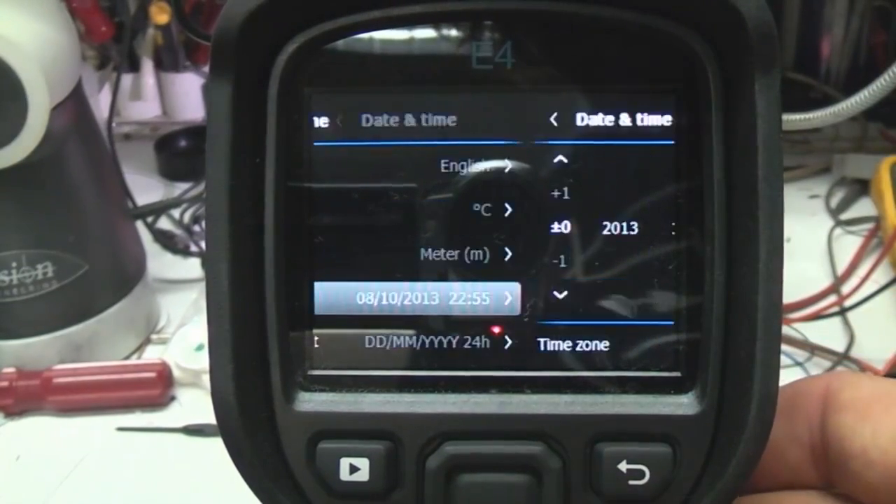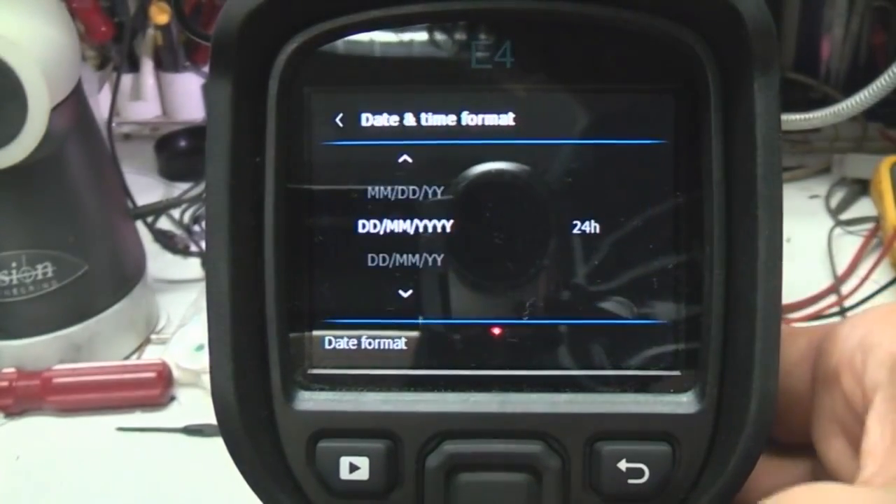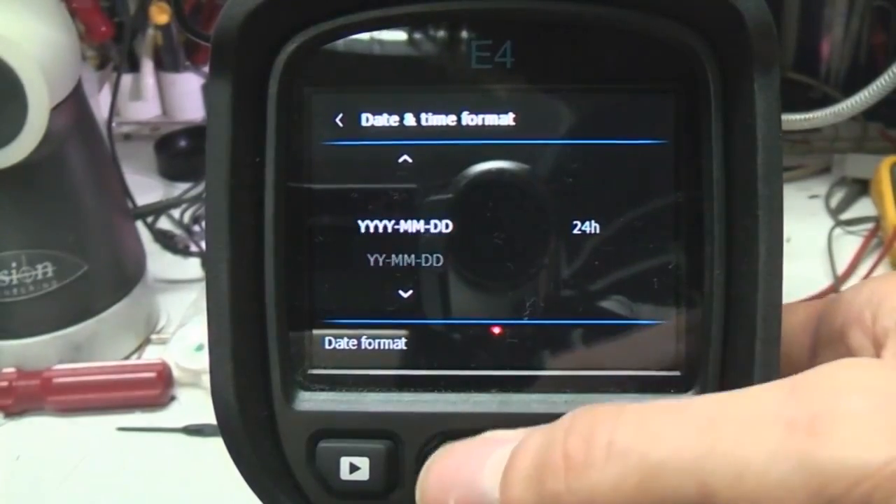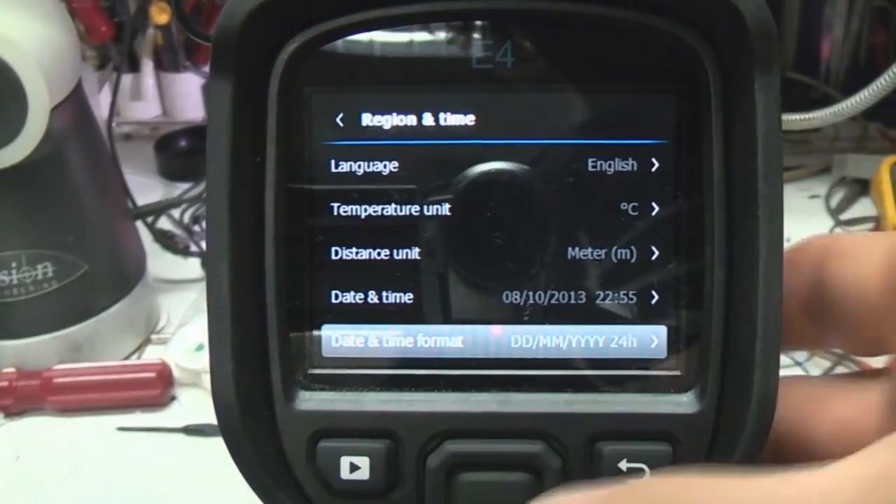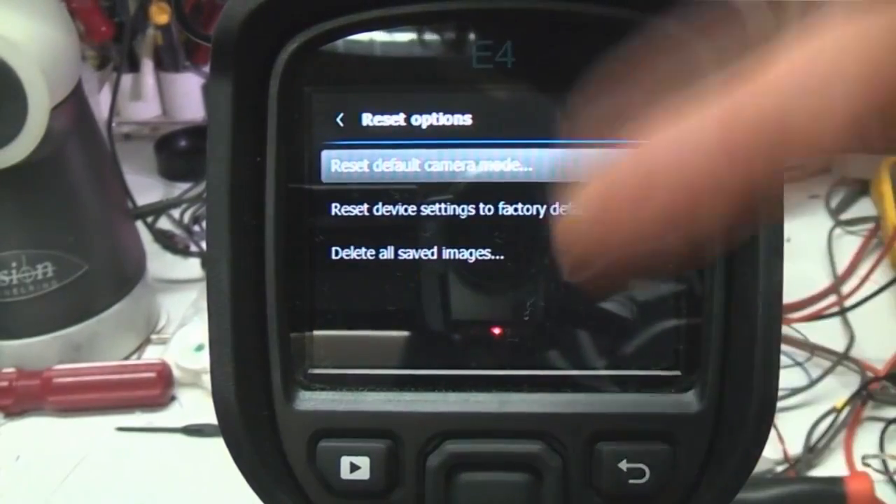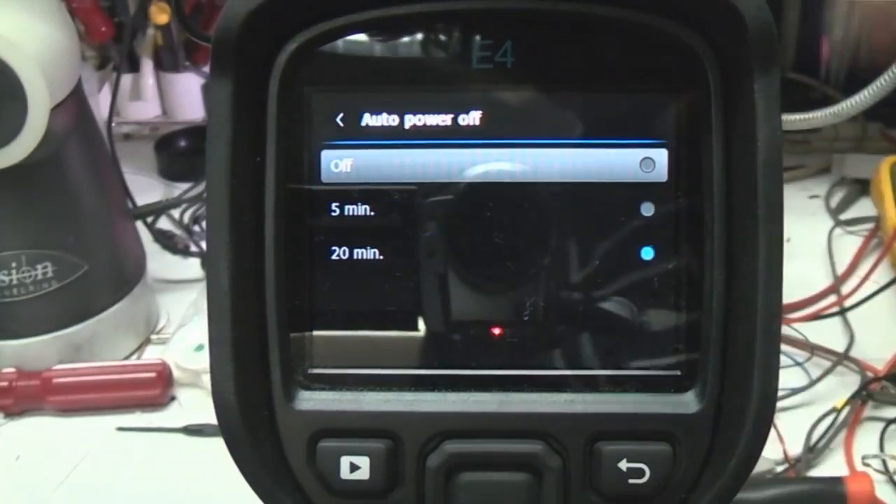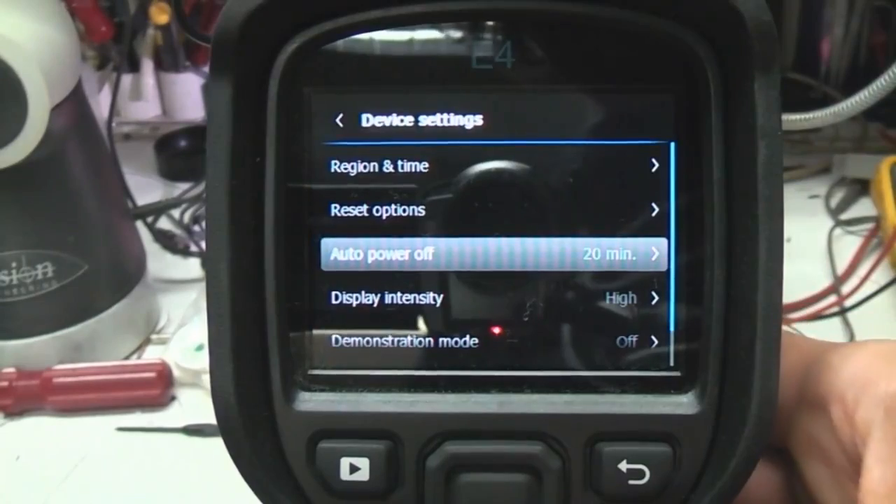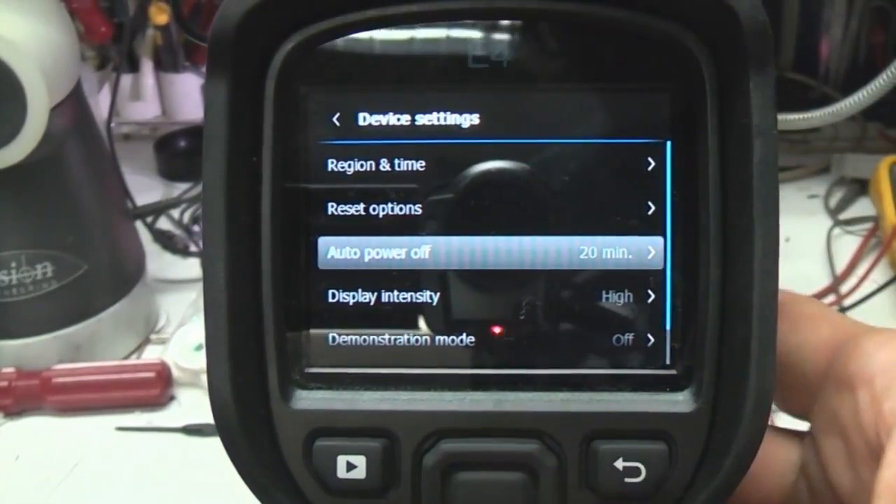Date and time formats. It's got all the usual, you set date or time, you've got all the usual different formats, the sort of normal sensible ones and the sort of stupid, you know, month, day, year, which just doesn't make sense to anybody. I don't know why you'd want to use that. This gives you various options. You can reset the thing to factory settings, delete all the images, auto power off, either nothing, 5 or 20 minutes, which seems reasonably sensible. I assume that takes into account, you know, that you've pressed buttons to reset that.